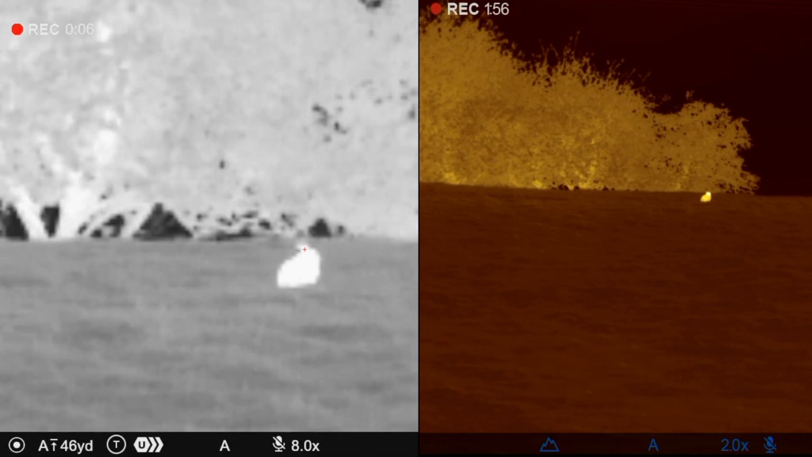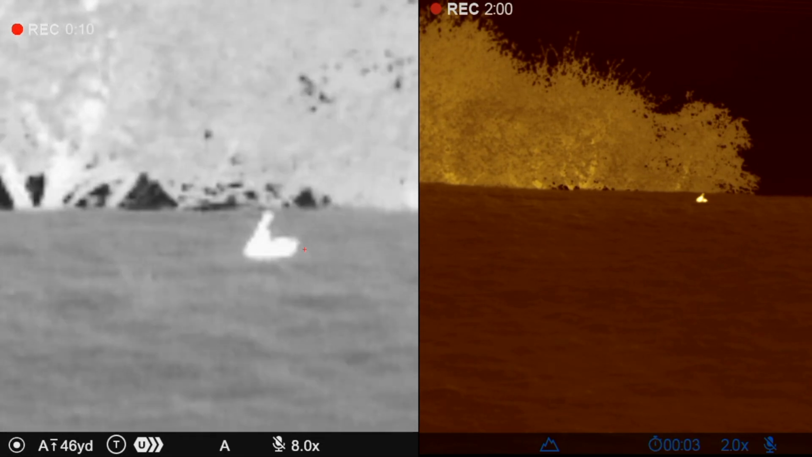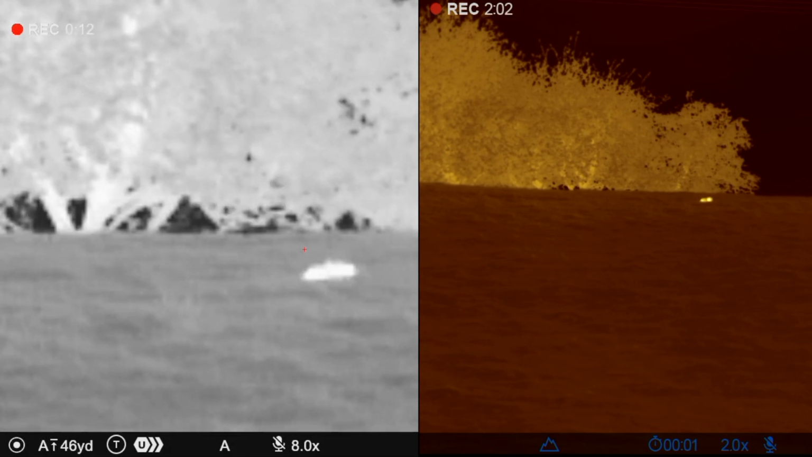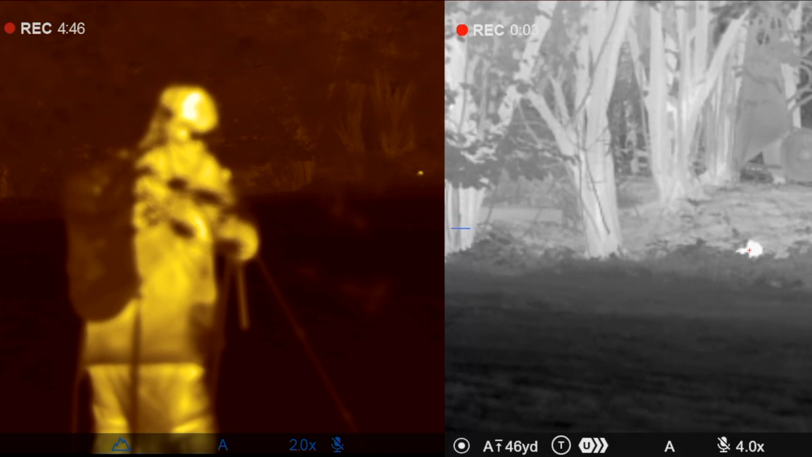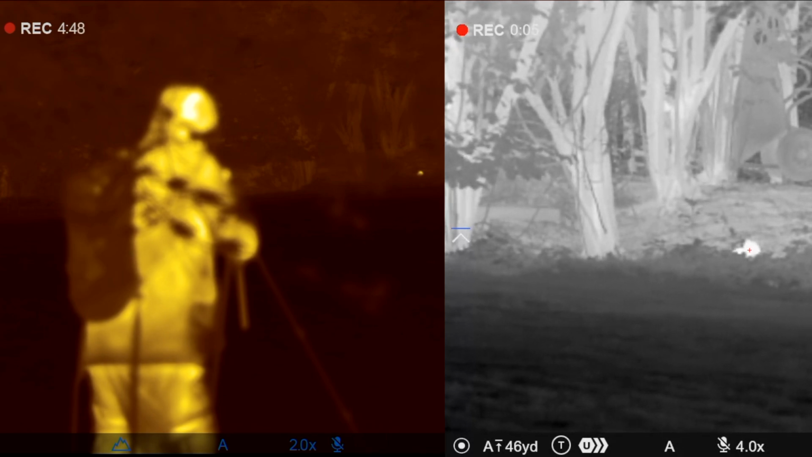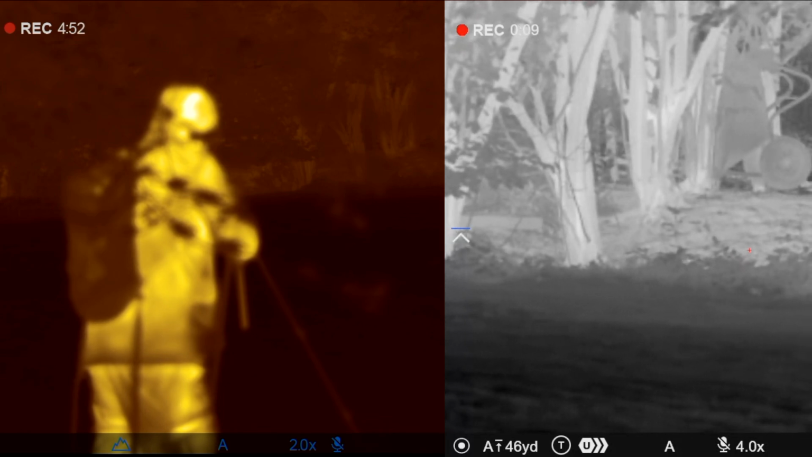Right, for this shot I've had to walk in for about 100 yards to get this shot. I didn't have a chance to zero the scope, but as you can see the shot was good. This one just shows the ability of the thermal to identify quarry even when it's half hidden with foliage. As you can see, another bang on shot, one swiped there.